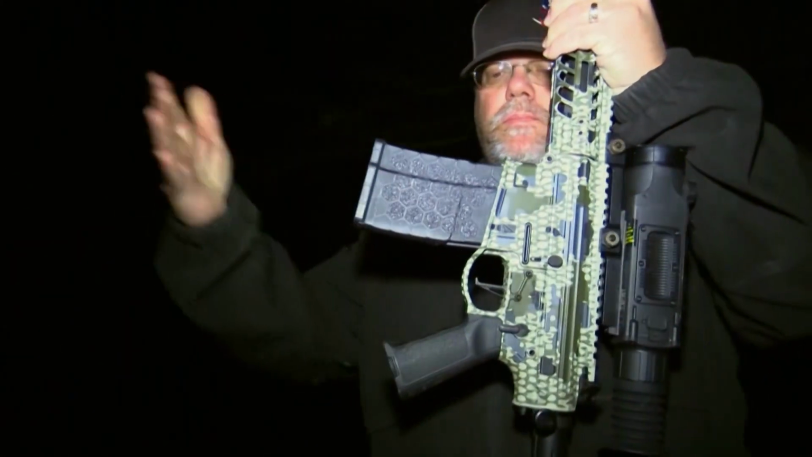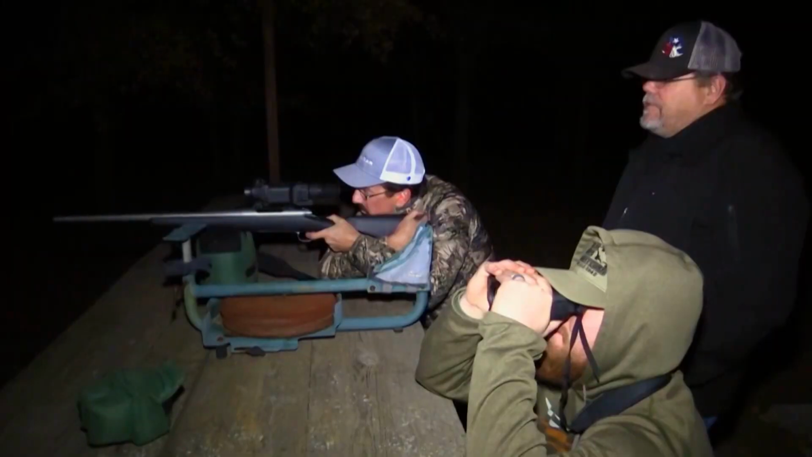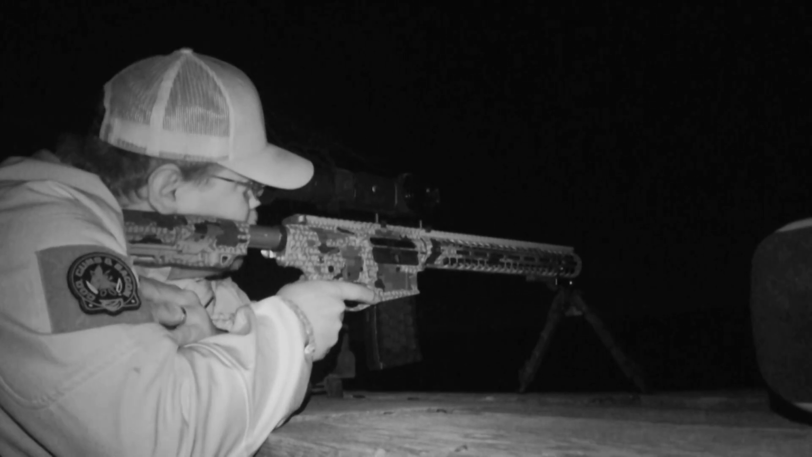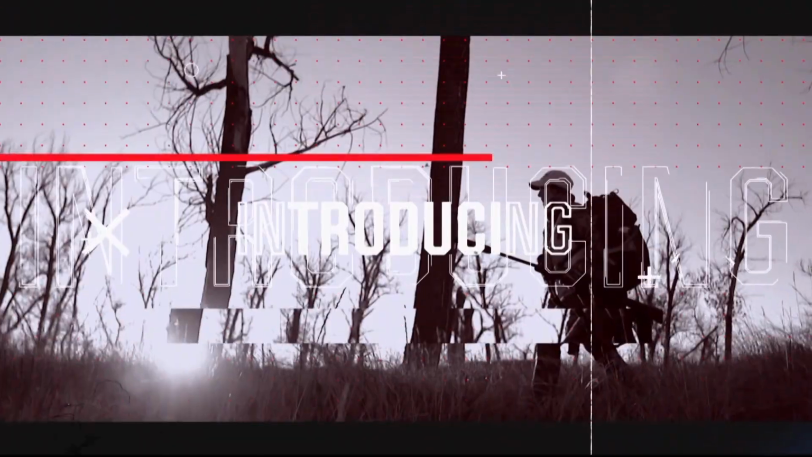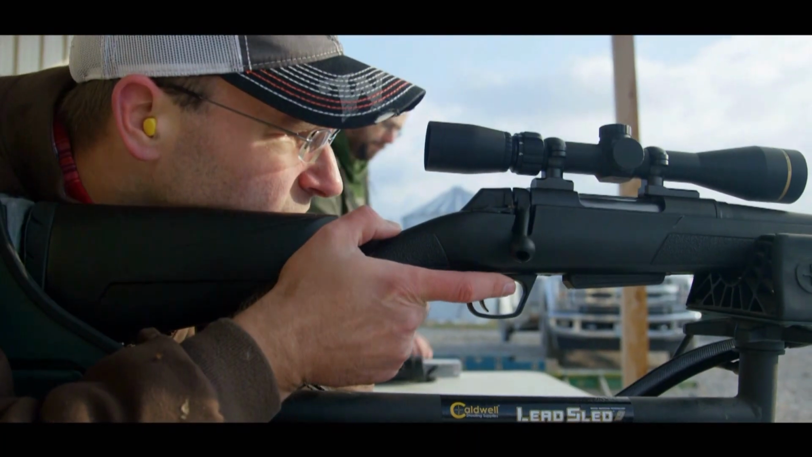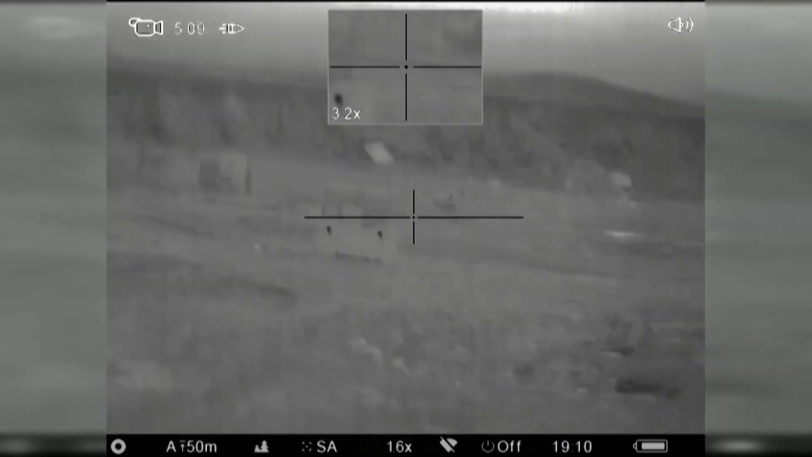One reason why hog hunting is so popular is that it's a chance to try different firearms and calibers. Whether it's a bolt action like my favorite Winchester Model 70, or you can go tactical, and you can try a variety of different ammo on hogs as well. This year, Winchester has a new straight-walled cartridge on the market, the 350 Legend, which has more penetration and less recoil than a 243. The Hog Special comes in 180 grain with a PowerPoint tip, yet another tool to put in the feral hog eradication toolbox.